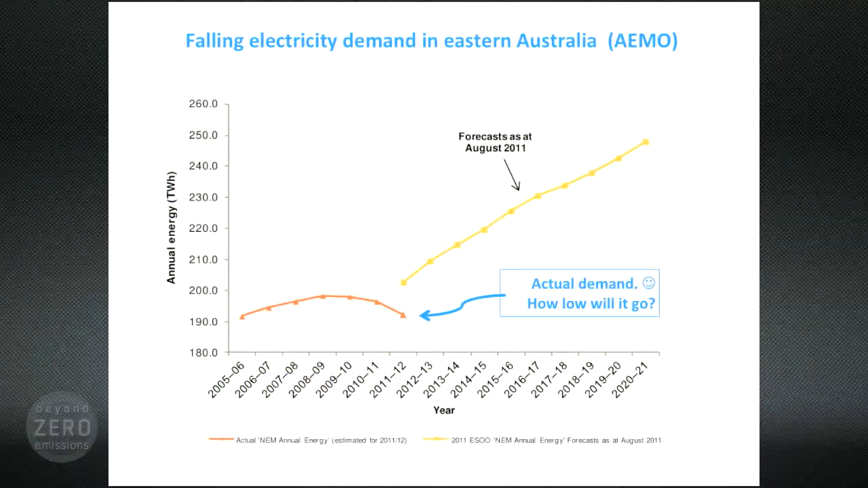BZE's building plan research has found that your average Australian homes are glorified tents. They can be retrofitted to consume less than half of the energy that they currently use. And I hope the images I presented tonight show, in some cases, just how easy those first steps can be. And it is happening already. This chart from the Australian Energy Market Operator, or AEMO, shows the actual electricity demand in Eastern Australia falling over each of the last 3 years versus the peak in the financial year 2008-9. This also shows where very recently electricity use was meant to go, or predicted to go, up, up, up.